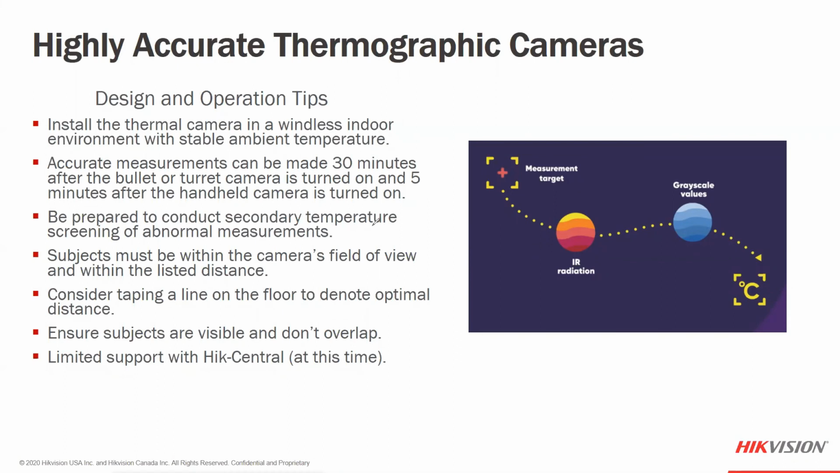We've seen a lot of our videos will actually contain that kind of line or cue for them to walk through. And we do want to make sure that people don't overlap and hide faces behind other faces. It will affect the accuracy level, as one head could be behind another head, and then they need to slow down. So the idea is to definitely have a good line of sight.